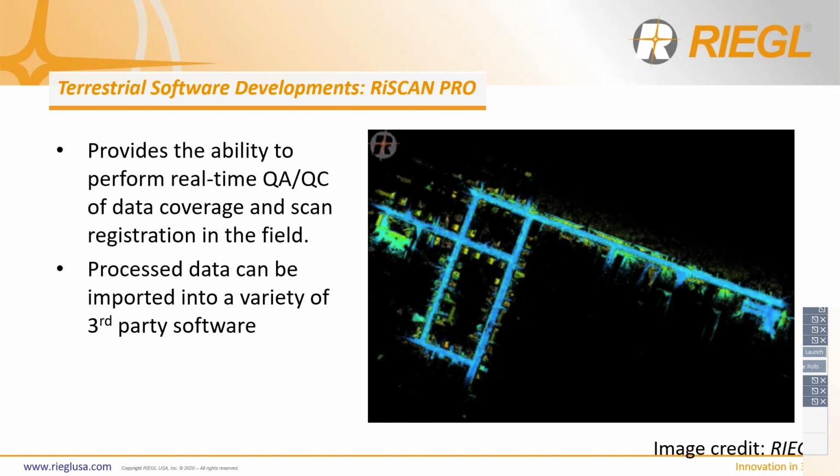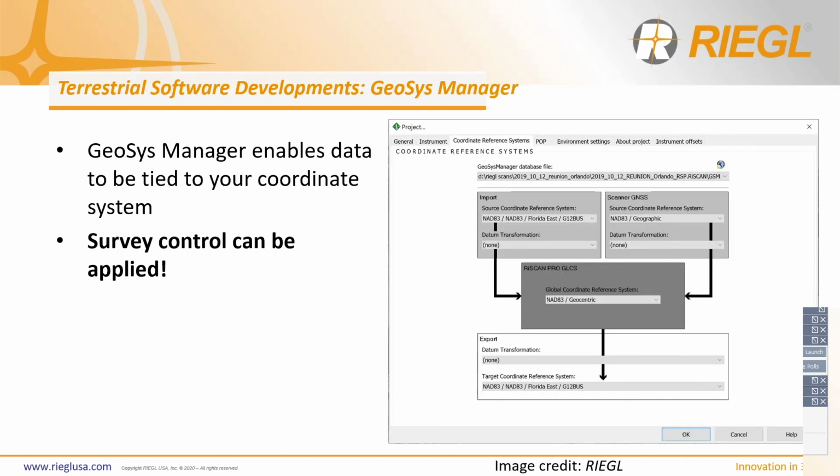The data, once processed through the software, can also be exported to a variety of third-party software in a variety of formats, making it extremely flexible to use. I know a lot of you guys will export this to different CAD software, and we have absolutely no problem having a file format that's compatible with those systems. We've also built into the software a tool that we call GSS Manager.